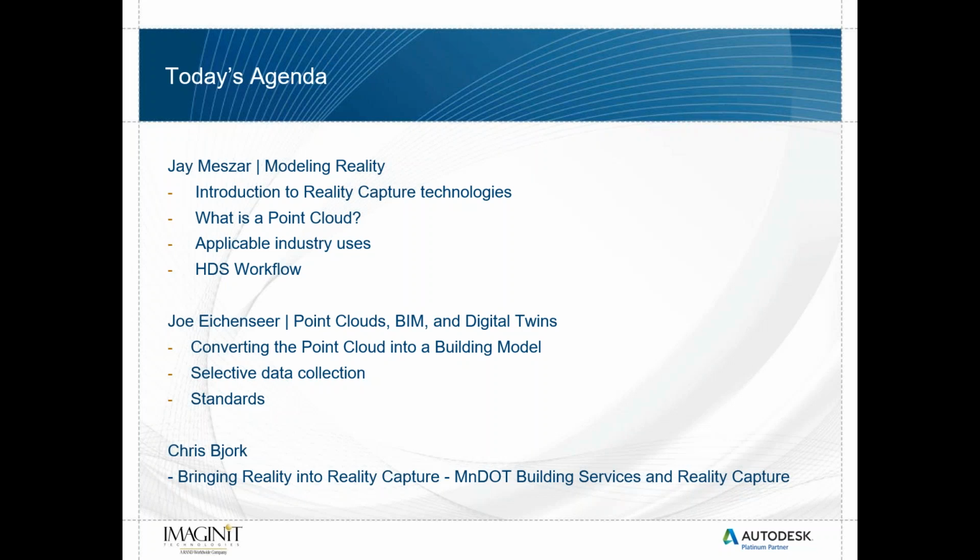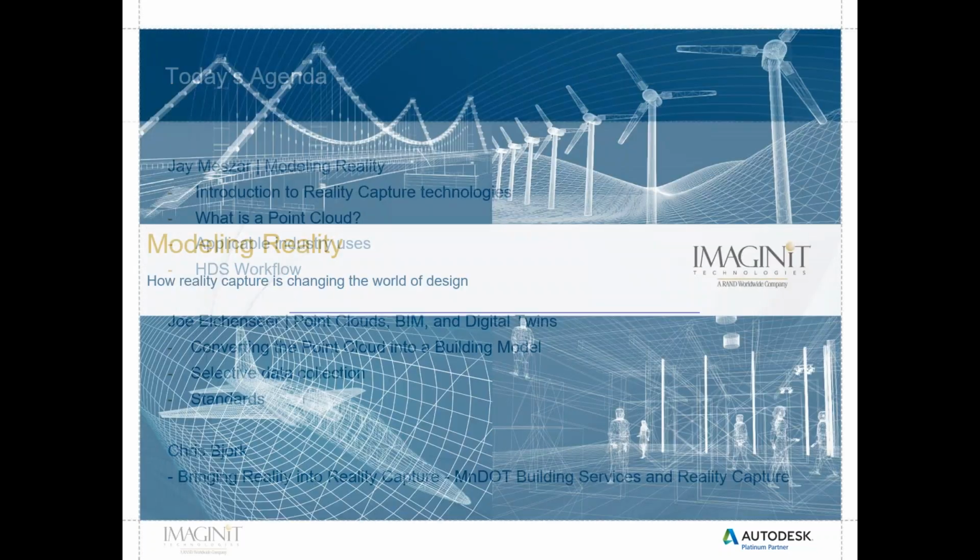I'm then going to pass that over to Joe Eichenseer, who's going to talk about BIM point clouds and digital twins, converting the point cloud into a building model, selective data collection, and standards. Joe will then pass over to Chris Bjork, who's going to talk about bringing reality into reality capture, what it's really like to use reality capture on a real project.